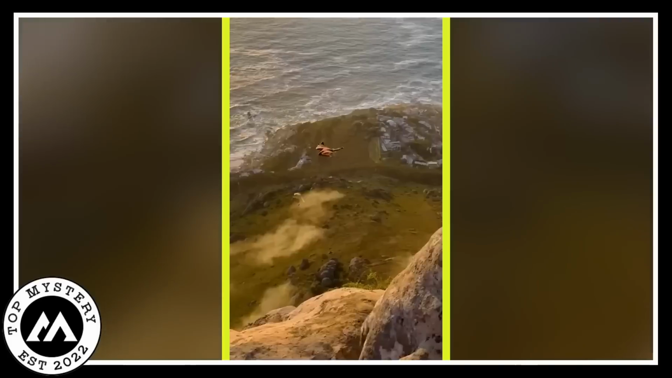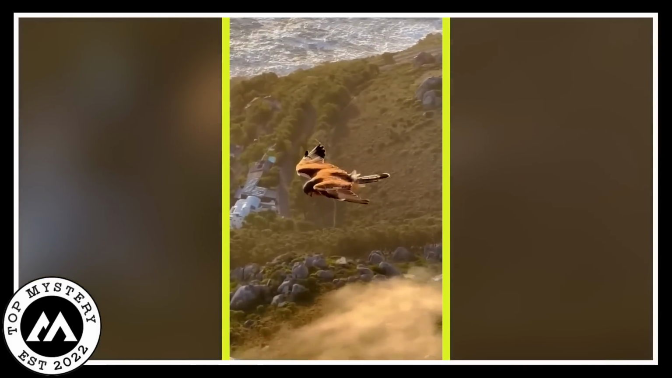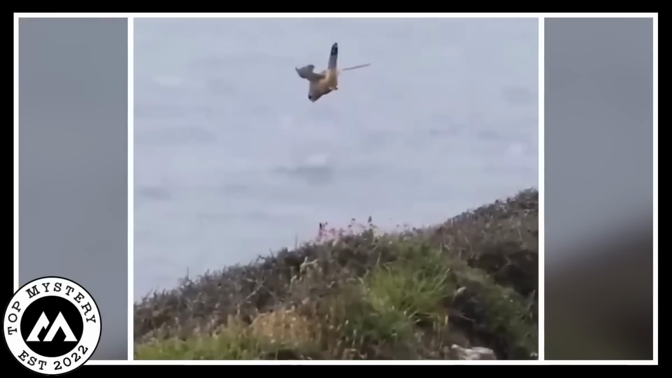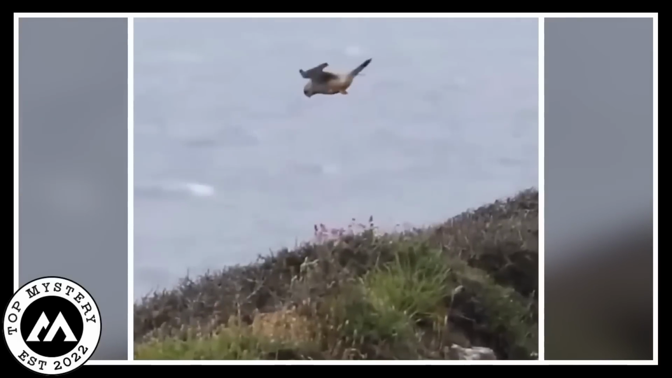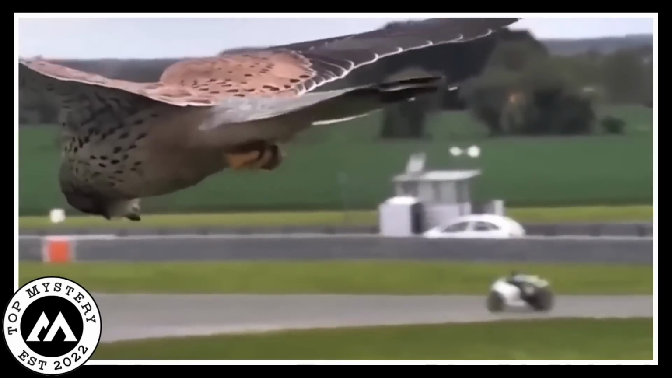Bird in the sky. In the quiet mountains, a tiny bird found itself stuck in a really cool moment. Its feathers were spread out like an open umbrella, looking super graceful in the air. But here's the funny part. It was not flying or flapping its wings.